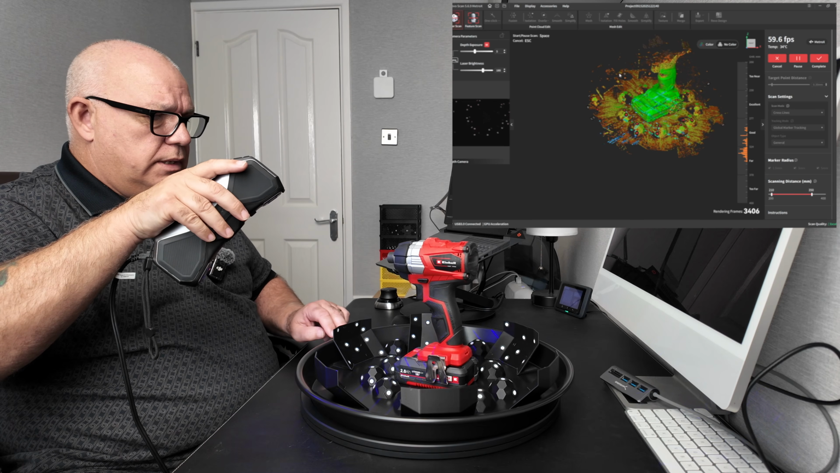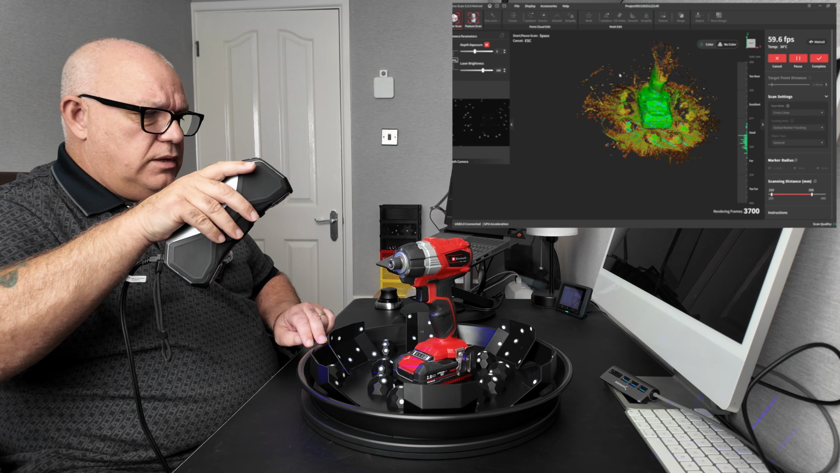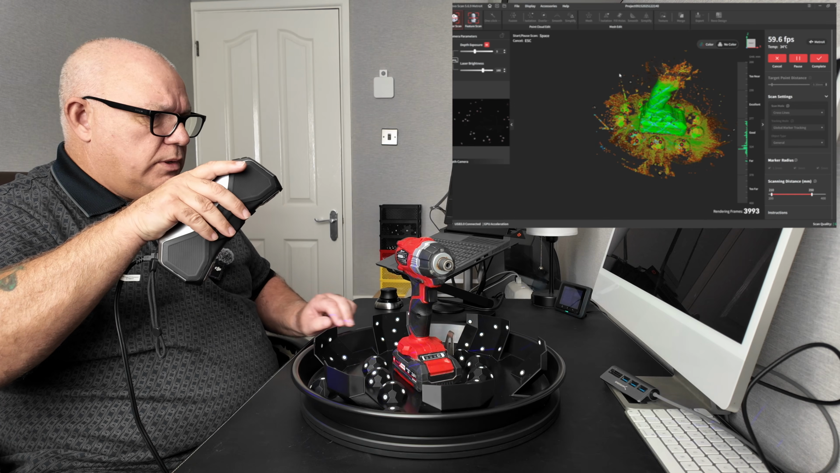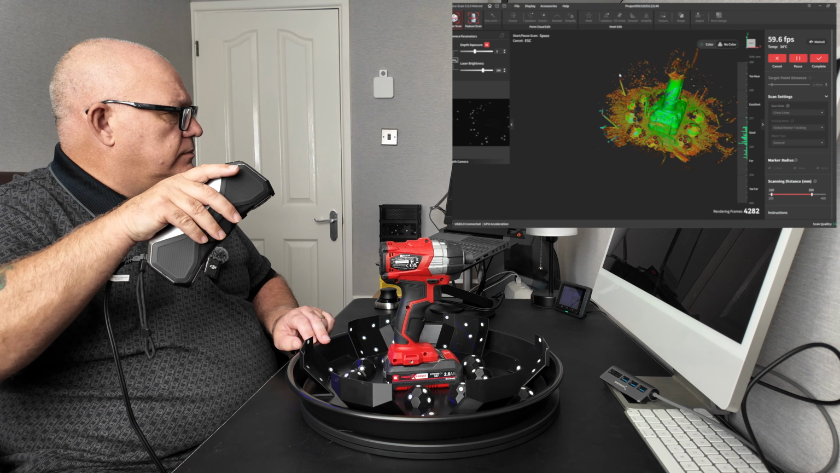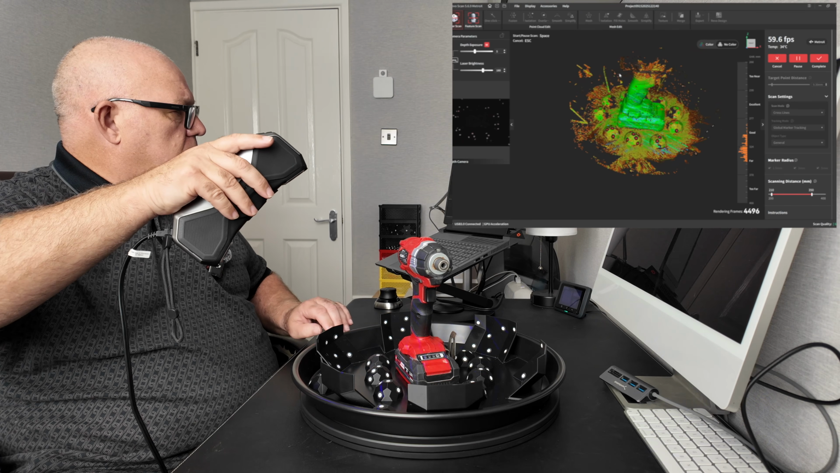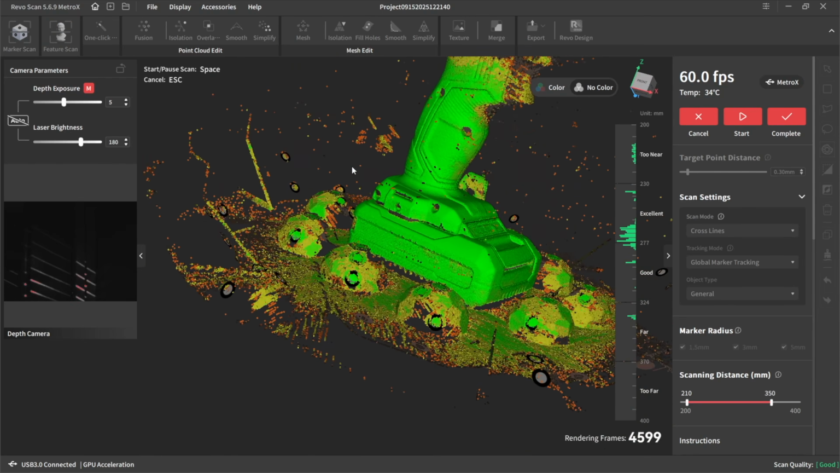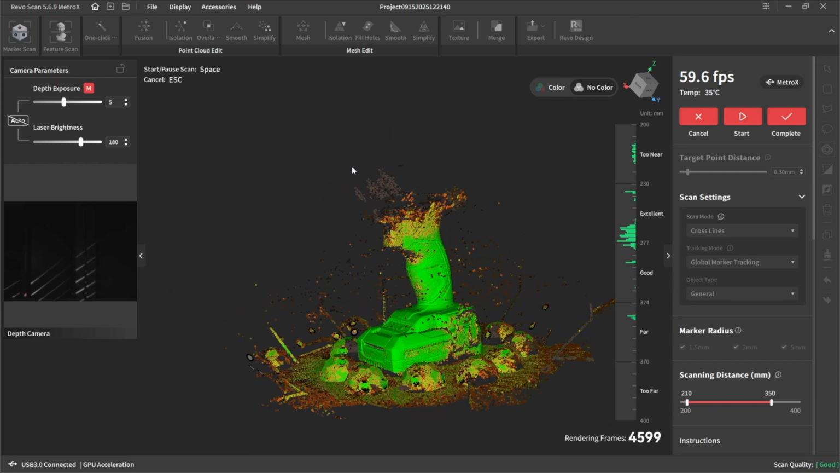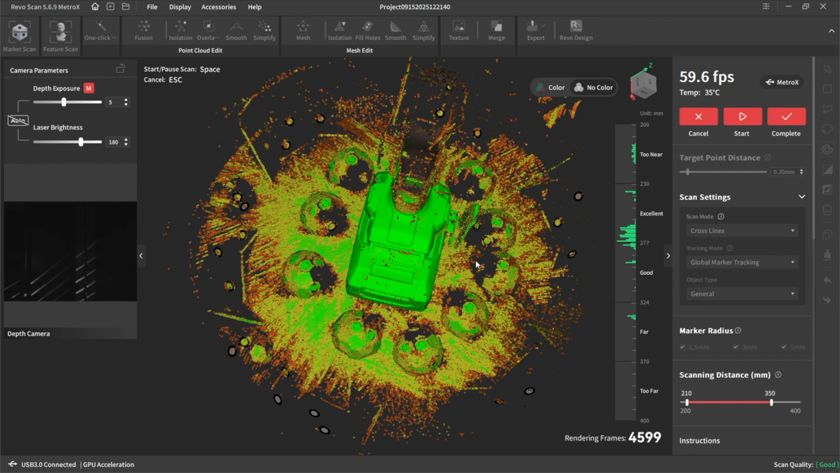But the problem is the field of view being narrow. You move out just a little bit too far, you can't see those marker dots, and then it just loses where it is and it won't track. So I'll come up the top, it won't do it. So as you can see, it's a good scan on the bottom. It's going to be a good scan. But as you can see, I can't get up any higher than the trigger. You just won't do it. And those markers have to be quite close.